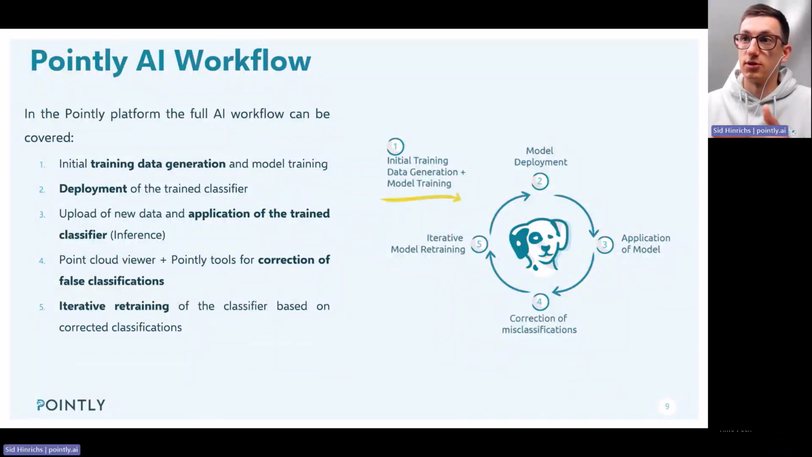So we have this kind of workflow which is really optimized for the use case 3D point cloud classification. We have a lot of freedom to customize parts of that pipeline, and by that we can do the projects very efficiently.